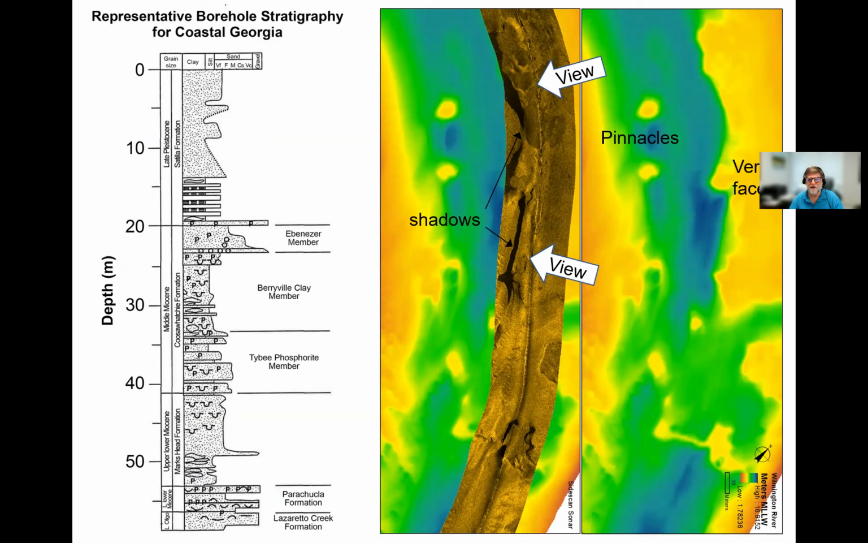This is the original side scan sonar and bathymetry map from the Wilmington River near Skidaway, where we identified these vertical cliffs. This is about 10 meters water depth. This is about 25 meters water depth. So we're looking at a 15-meter high cliff. We've got pinnacles of the same kinds of heights standing out there, kind of like little mini mesas.